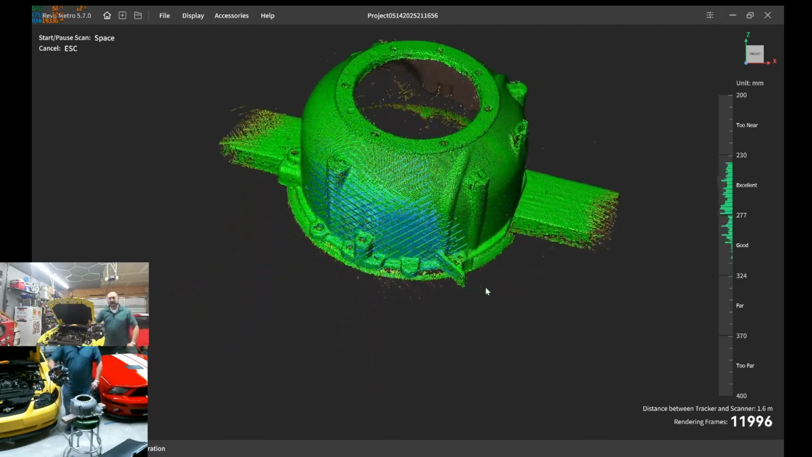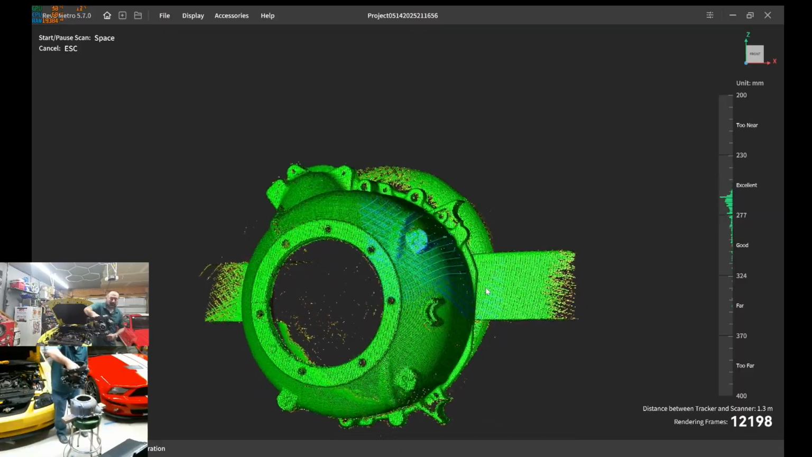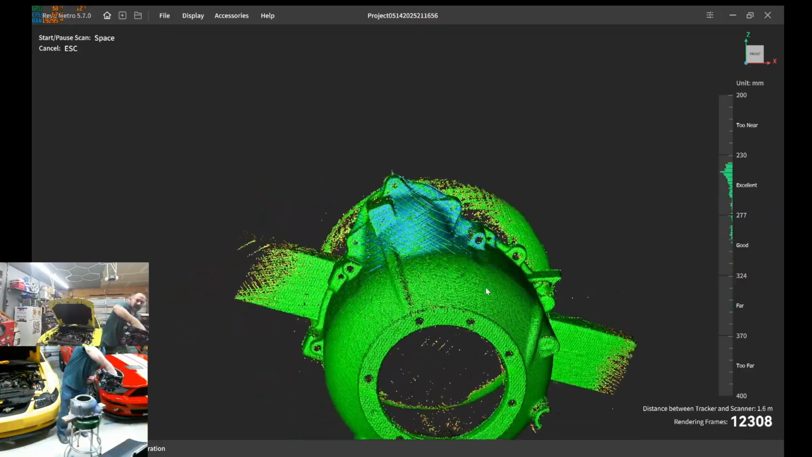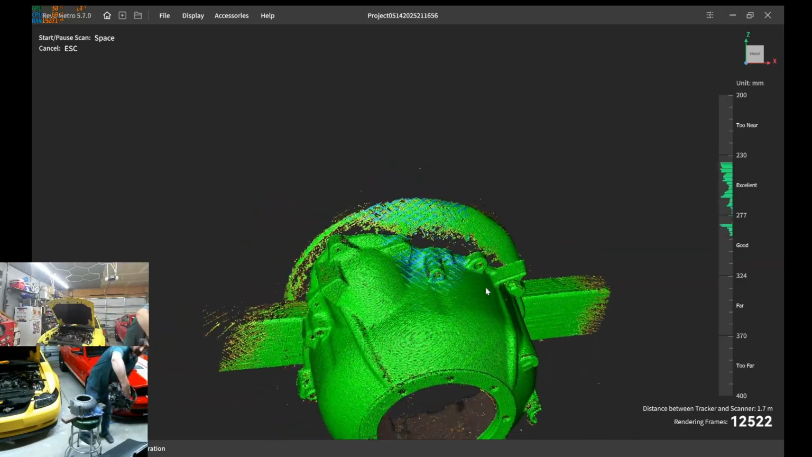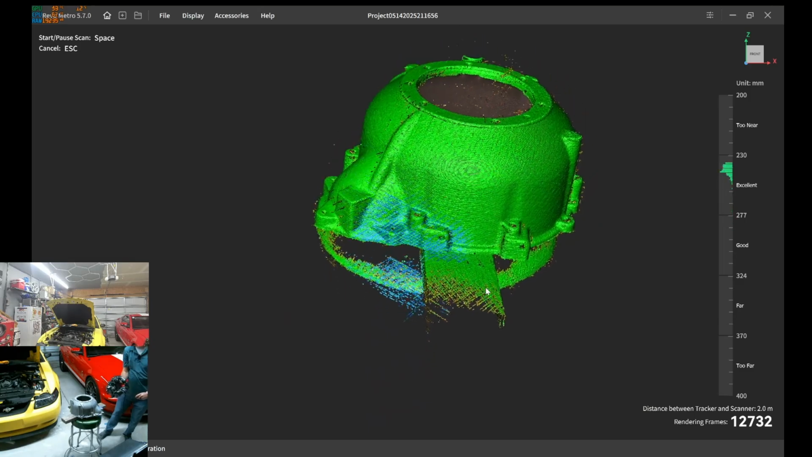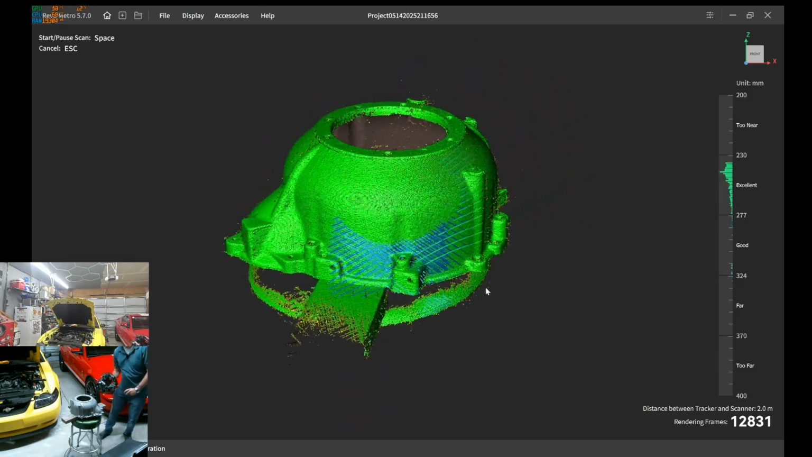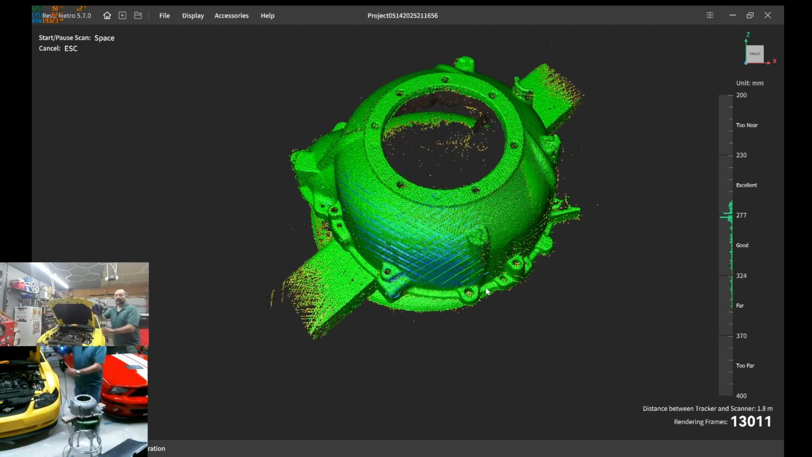Just have extra point cloud density right here. I'm just going to go around it. I'm more concerned about this bell housing. I mean, the starter location, because if you were going to use that bell housing and you were going to use these point references, that would be what I would focus on.